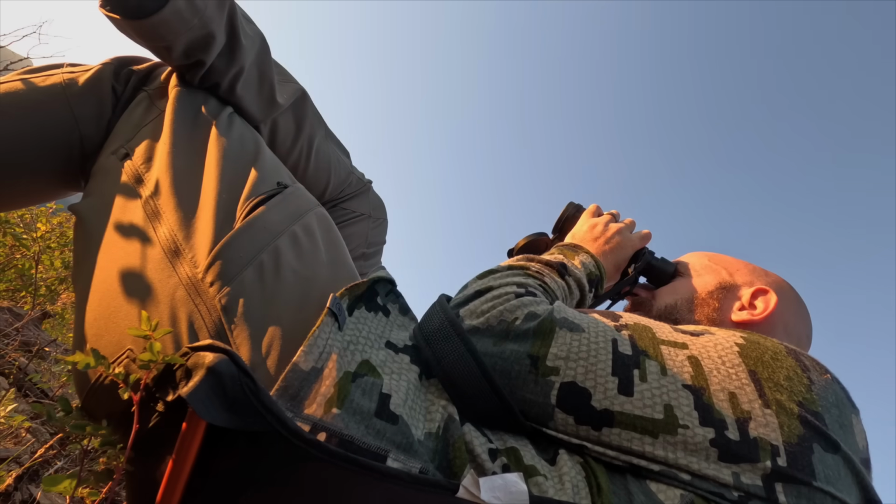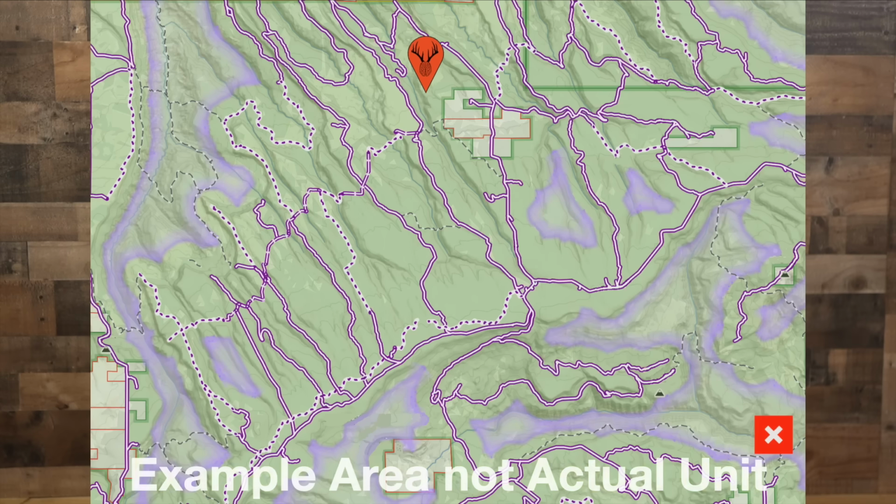And it didn't work. I glassed until my eyes burned. I sat up on these edges, adjusted my game plan, went to the edges of private, which is where everybody said they were. I went to the biggest blocks of timber with no roads. I didn't find them. I was everywhere until one day, finally, I hear the bugles.